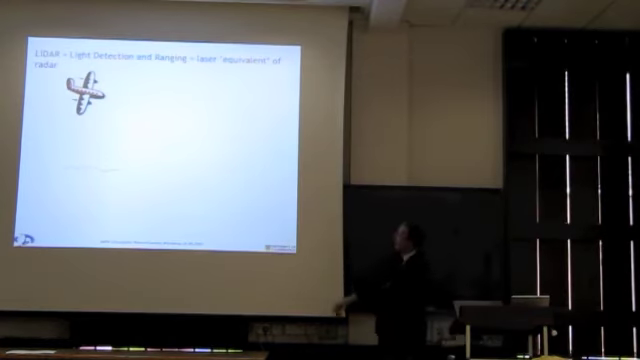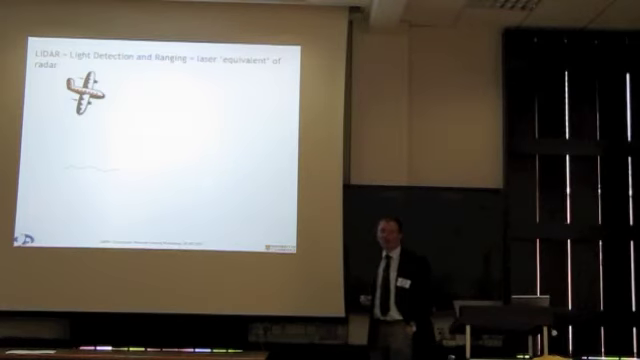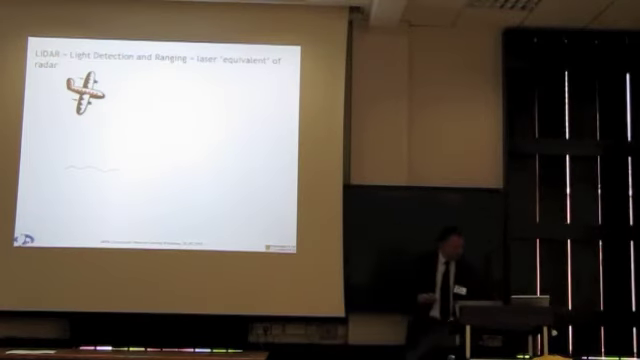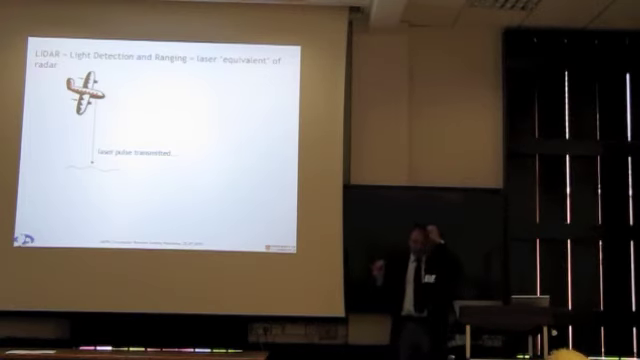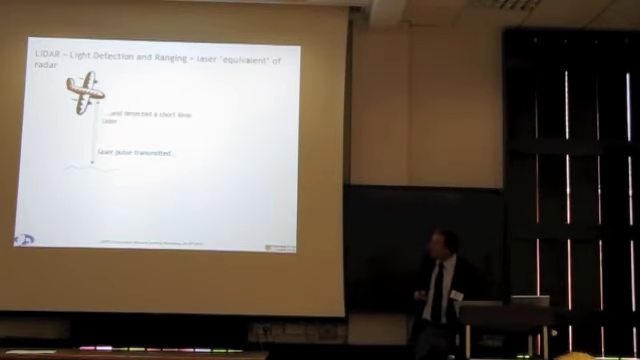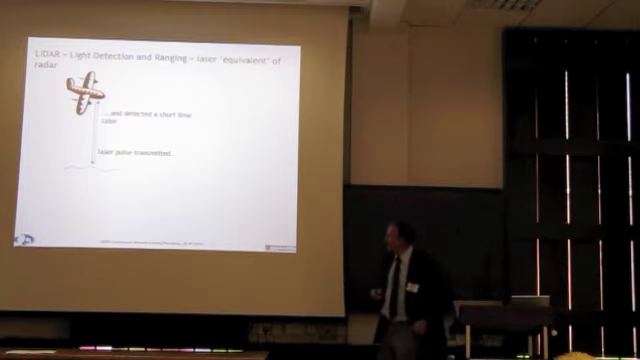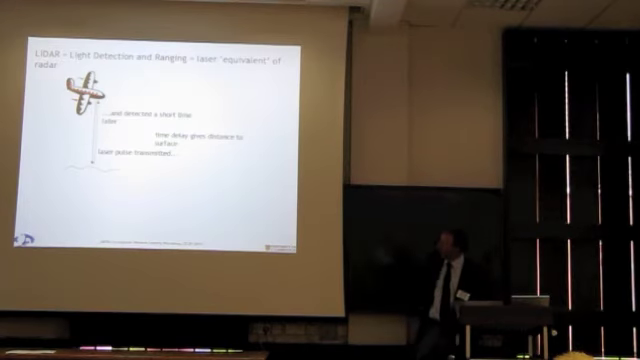LiDAR stands for light detection and ranging, so loosely speaking, it's the light equivalent, the laser equivalent, of a radar. So here's a cartoon of it happening. A laser pulse is transmitted, a very short pulse indeed, about a nanosecond long. It's reflected off whatever hard surface it meets, the ground, the ice surface, and the time difference tells you how far away it is from the LiDAR instrument to the ground surface.